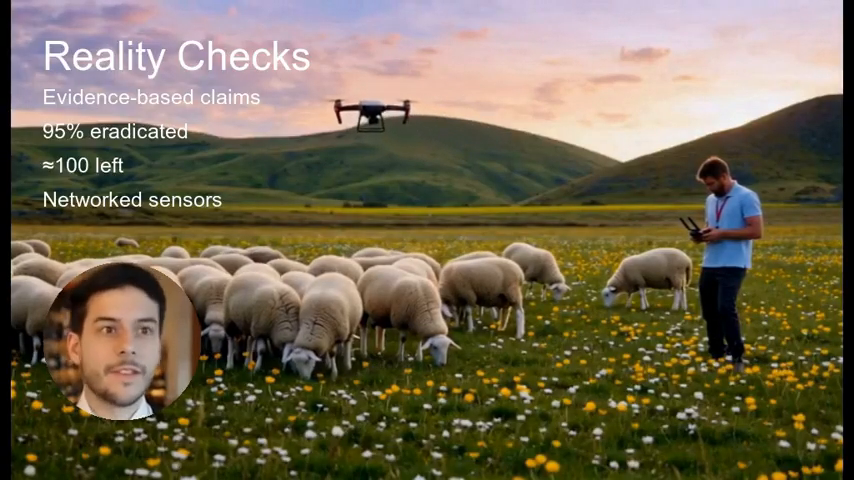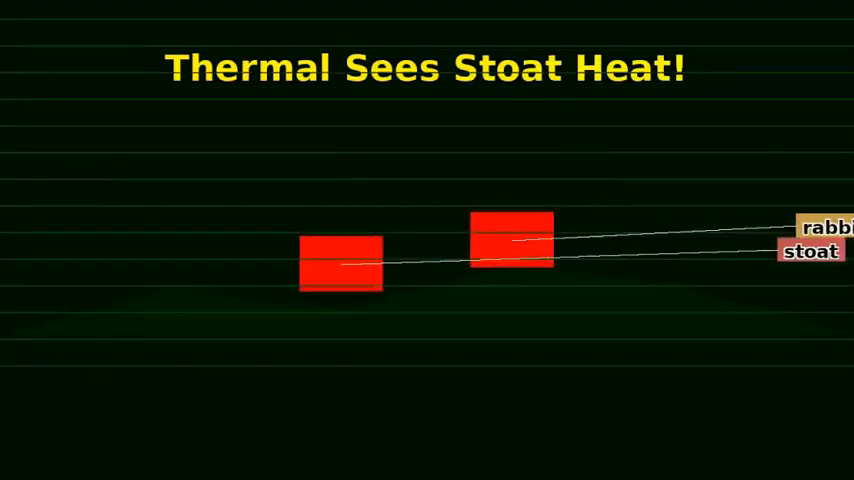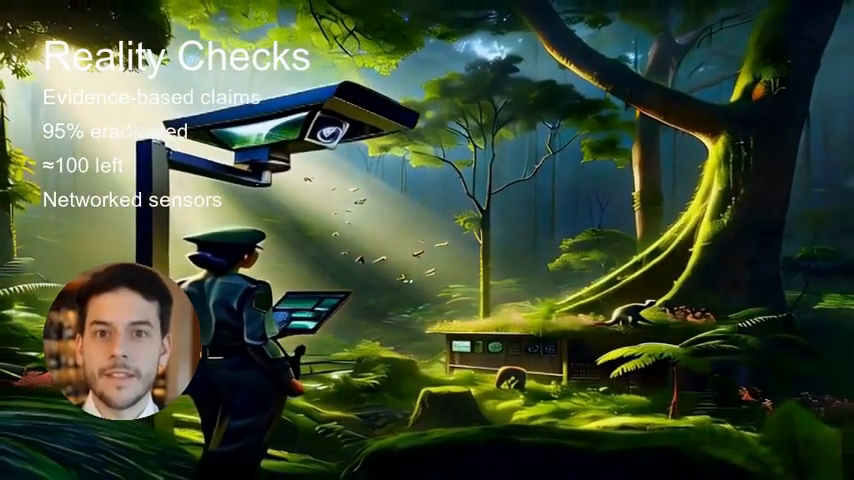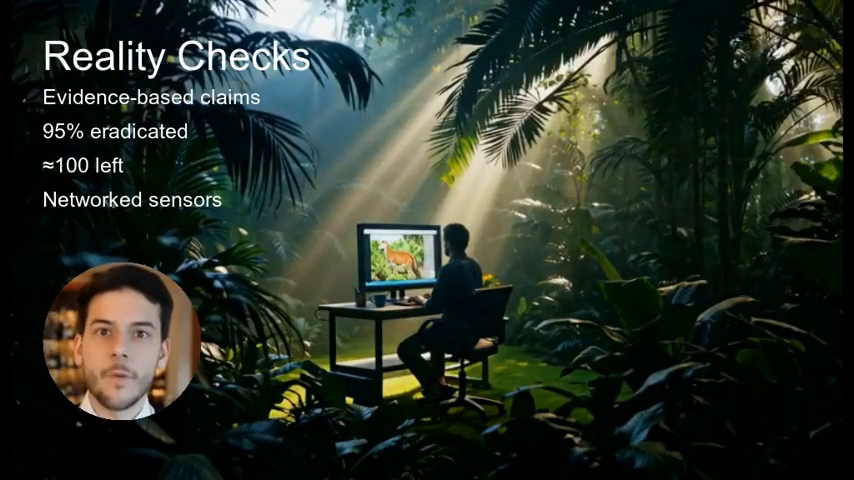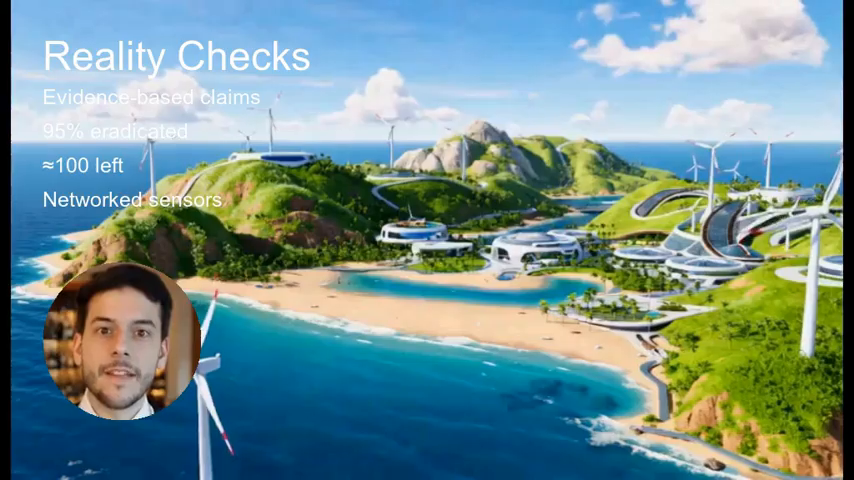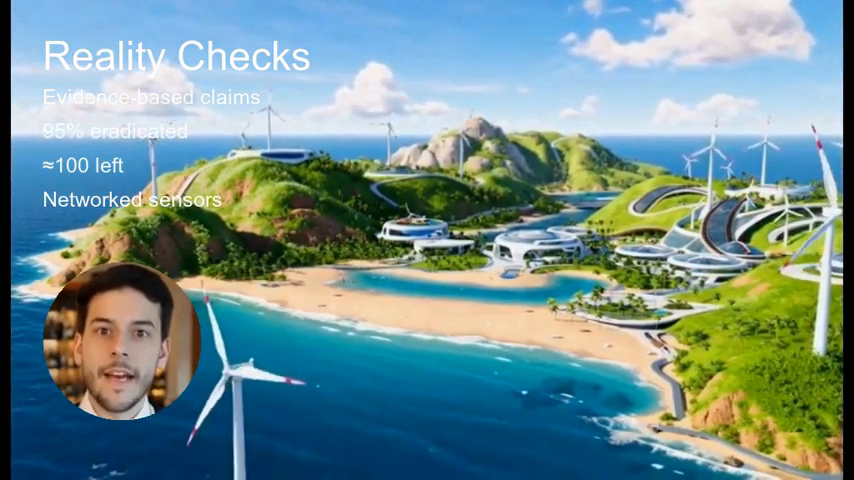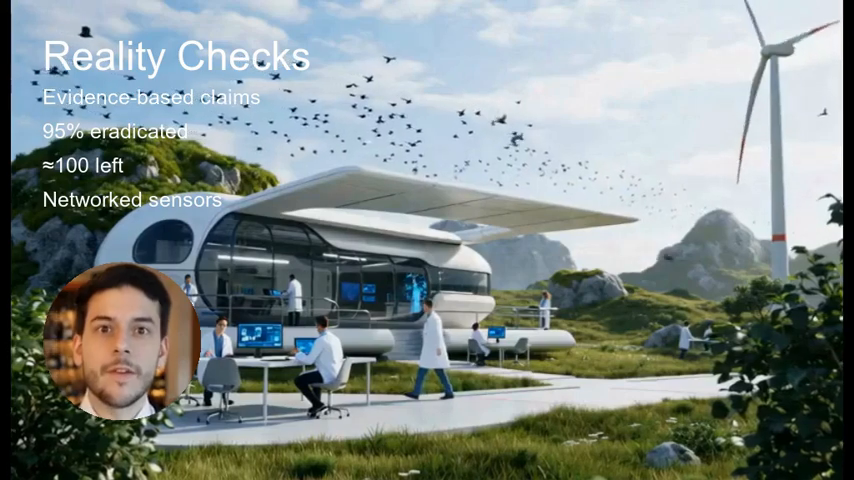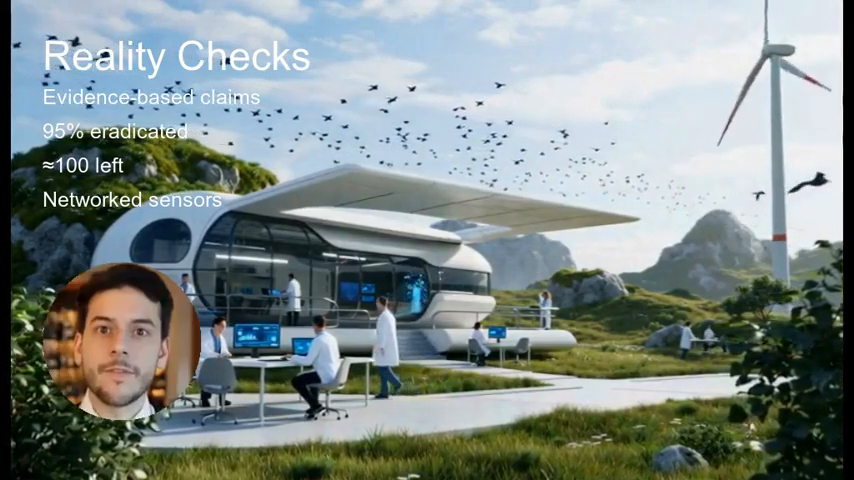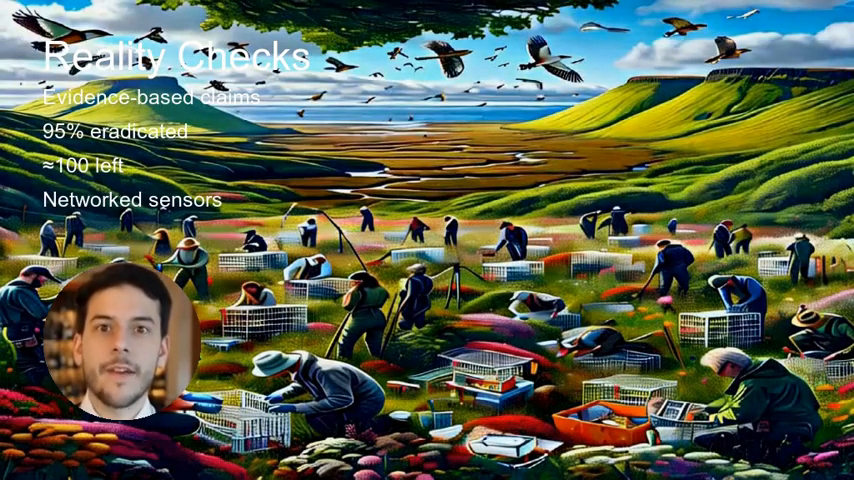When the algorithm sees that distinctive sinuous shape, it sends a ping with coordinates, letting rangers react in minutes. The system filters out false positives, so rangers aren't wasting hours scrolling through pictures of wind and farm animals. At least 30 of these AI eyes will soon be networked across mainland Orkney and nearby isles. A digital sentry line. Each alert frees human time. Less sifting through noise means more hours setting traps and closing in on the last stoats.